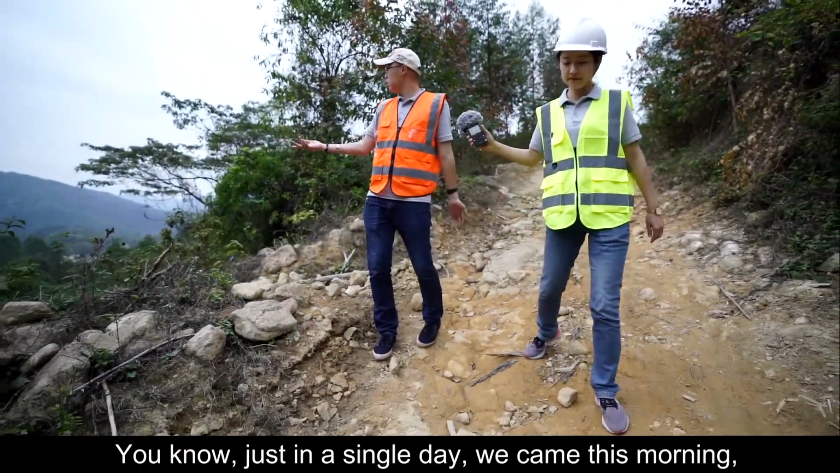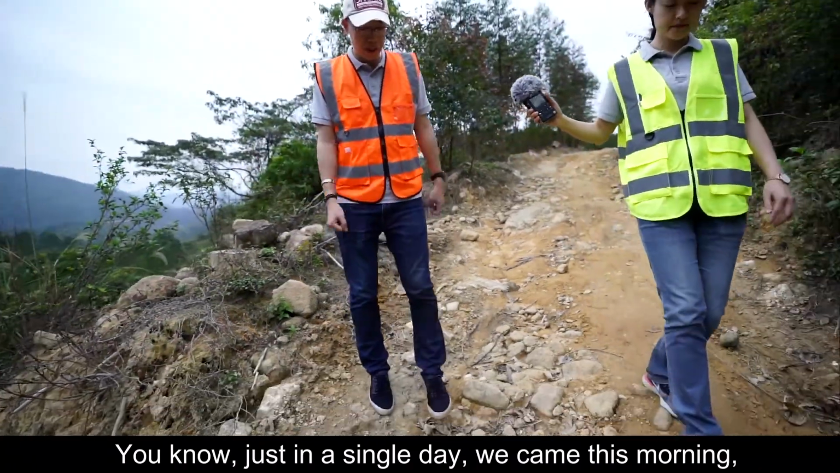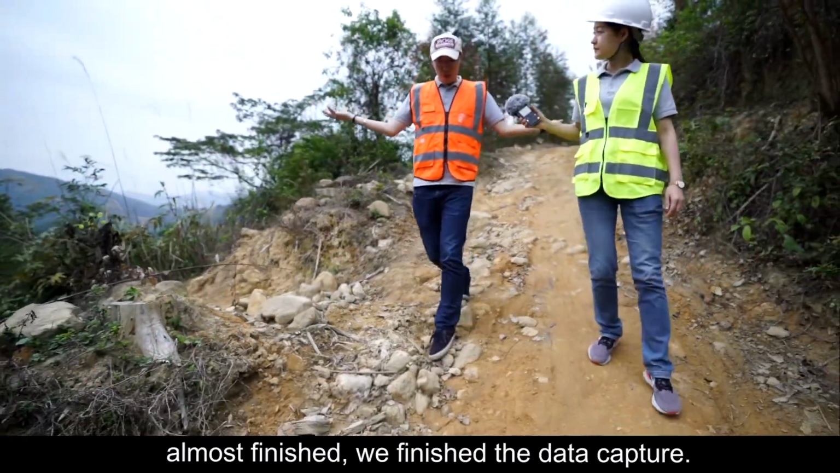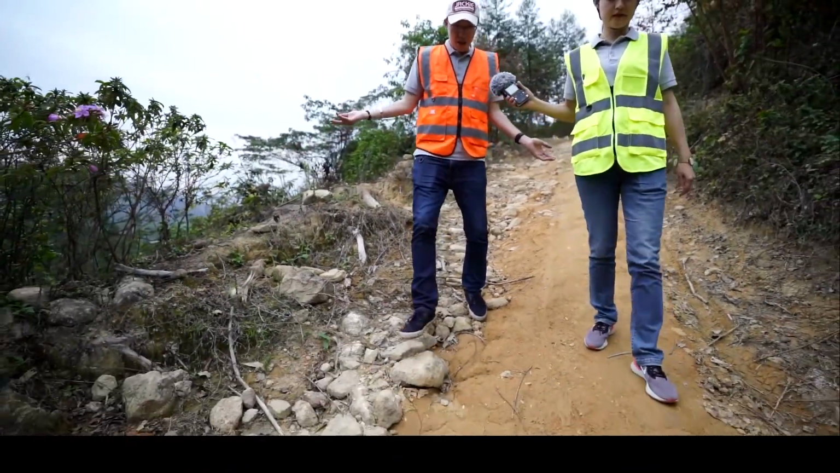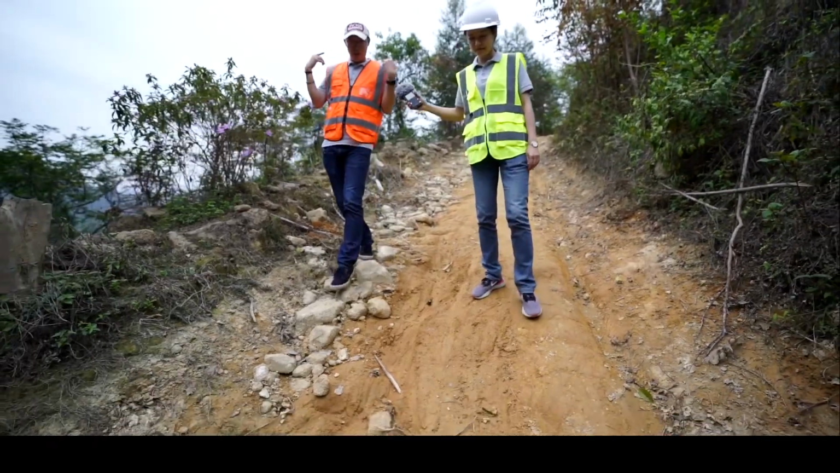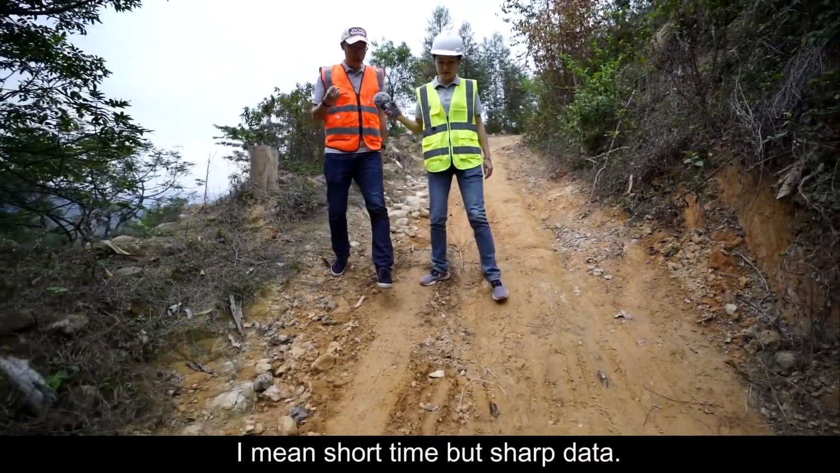And then, just in a single day, right? We came this morning, one fly there, one fly here. We almost finished the data capture, right? In my word, short but sharp. I mean, short time but sharp data.